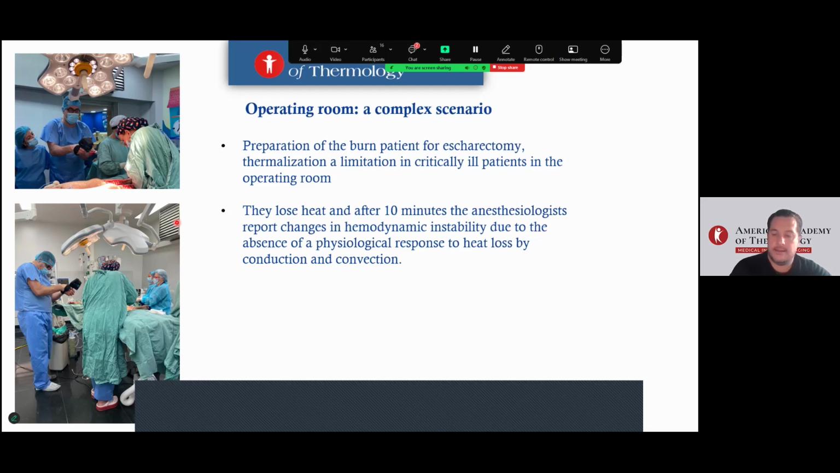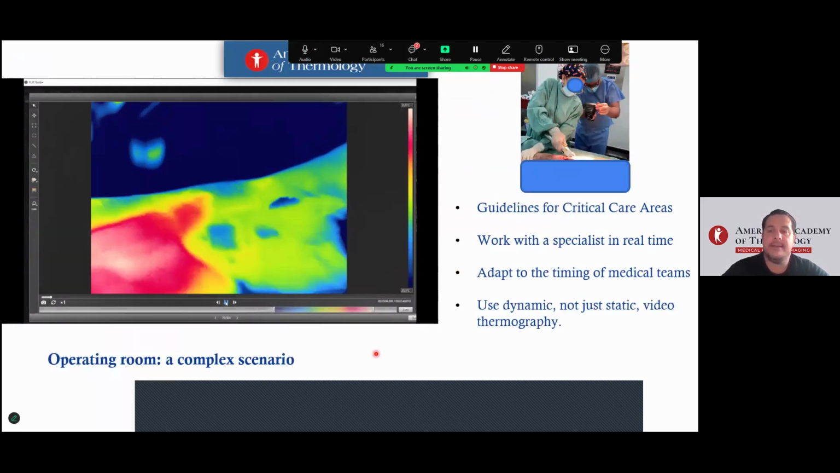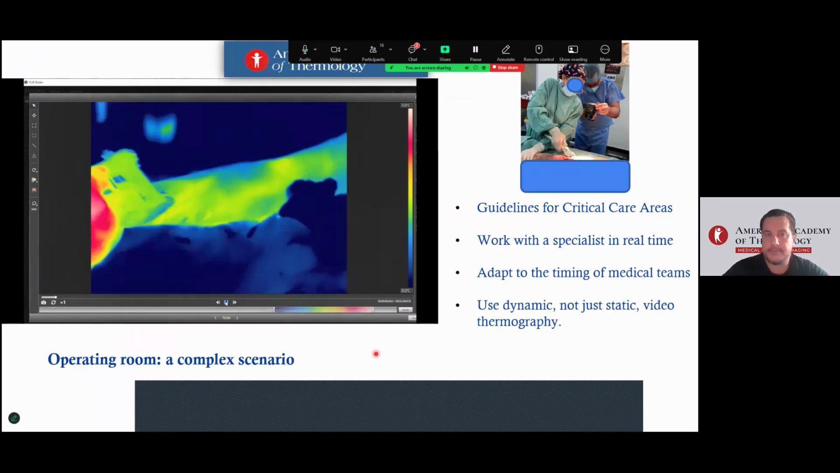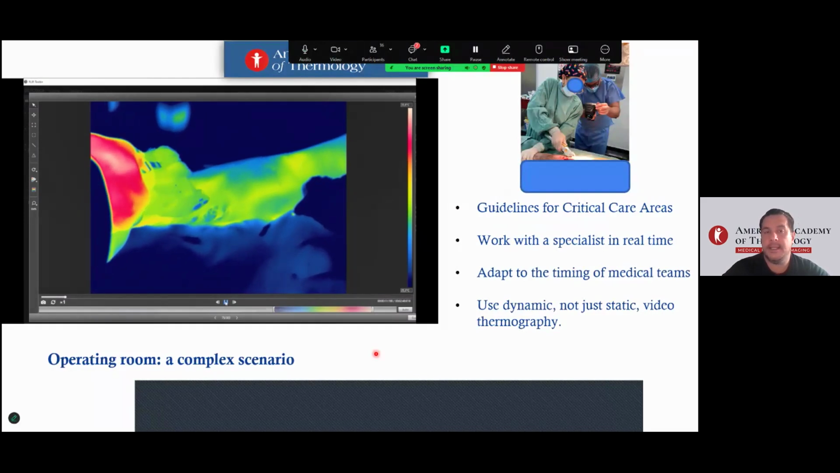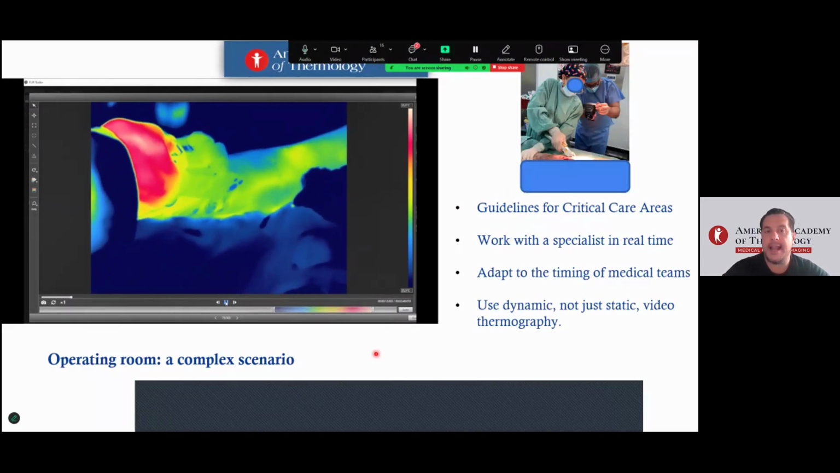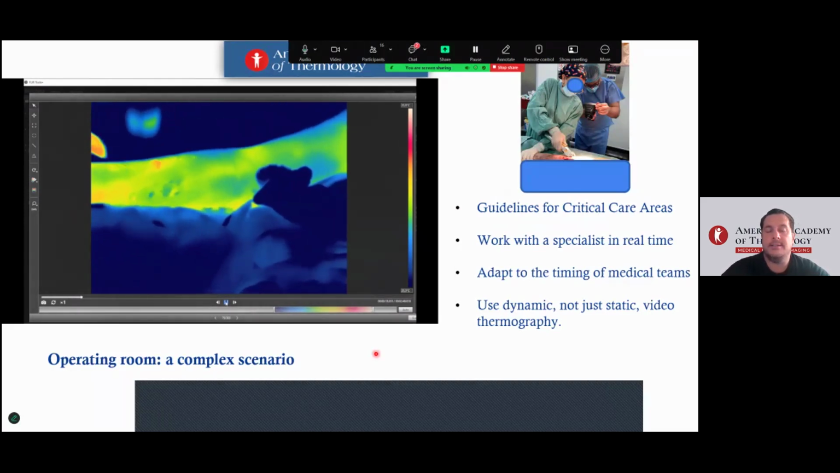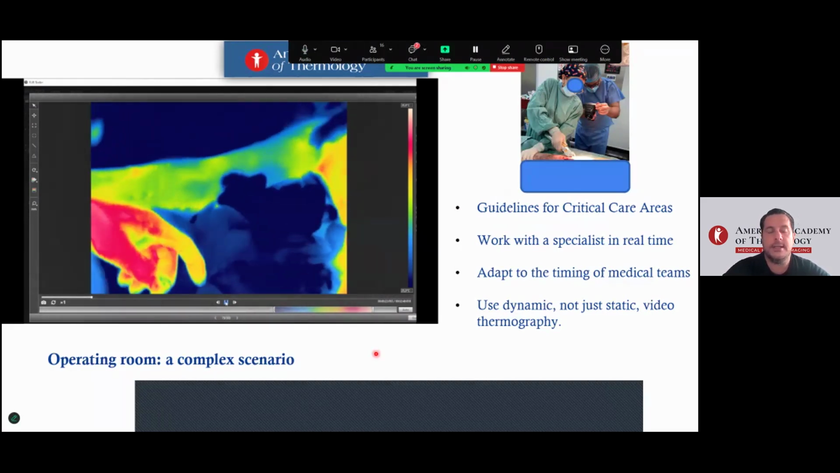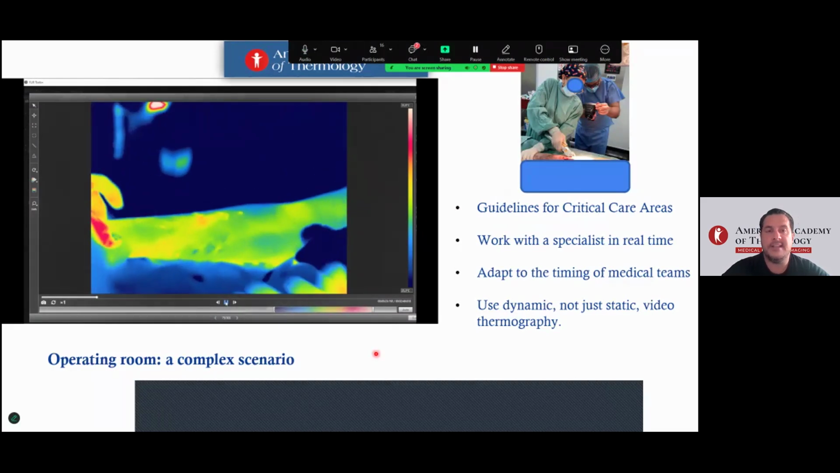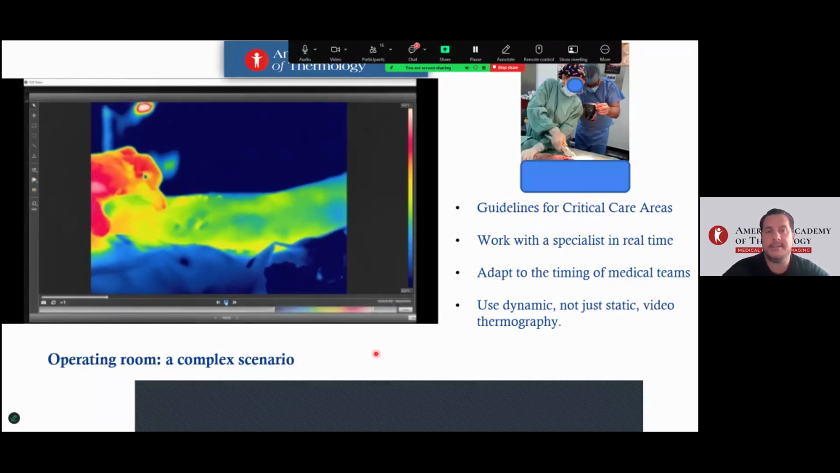And next point, we need to use dynamic video thermography because it's very important for the team to analyze at the same time and see the modified tissue, remove tissue, necrotic tissue from the burns. Look at that. This is projected by TV inside the room.